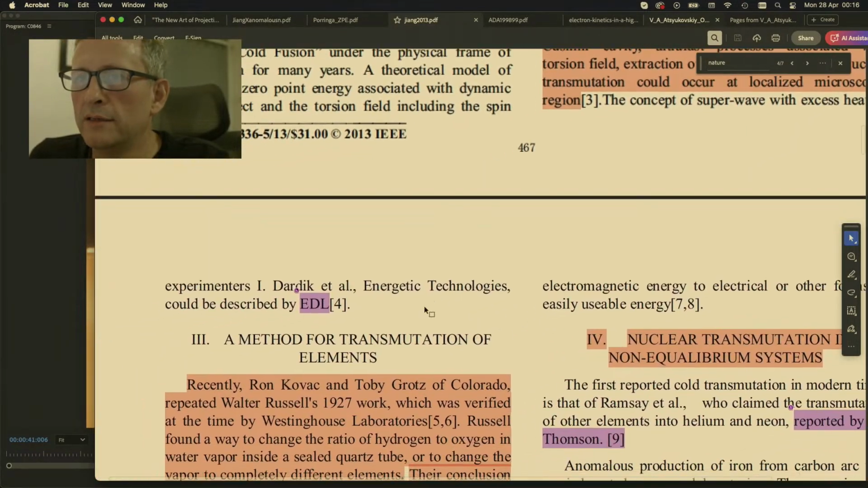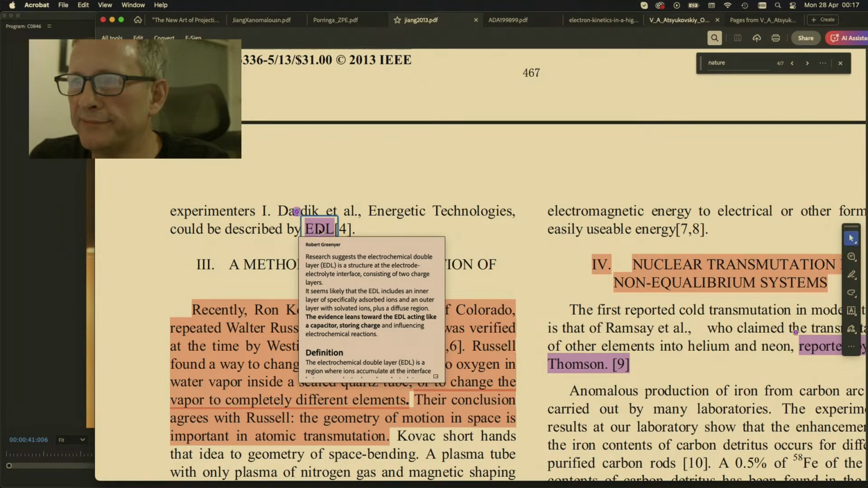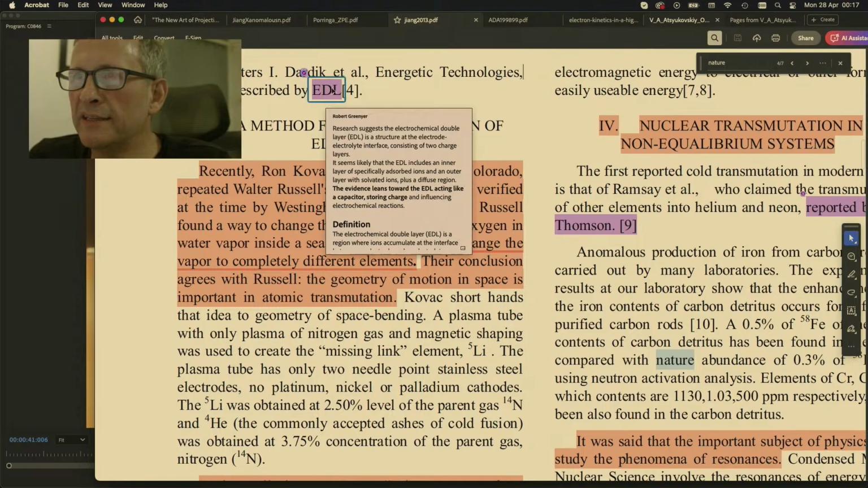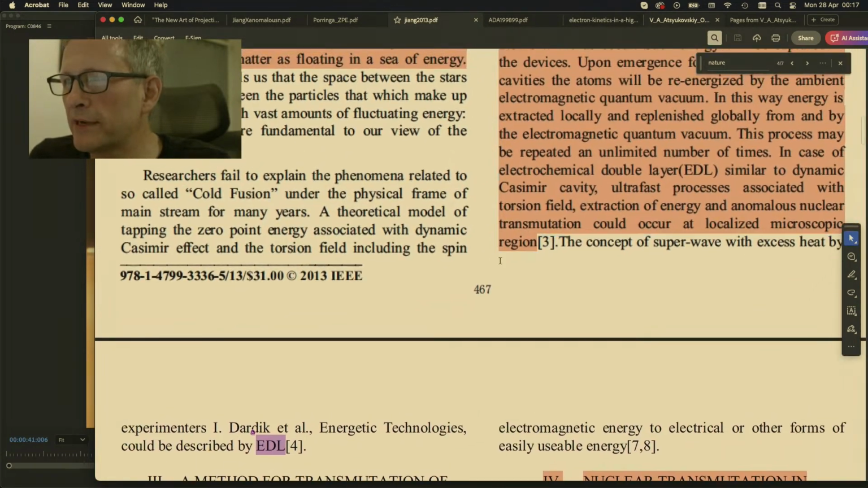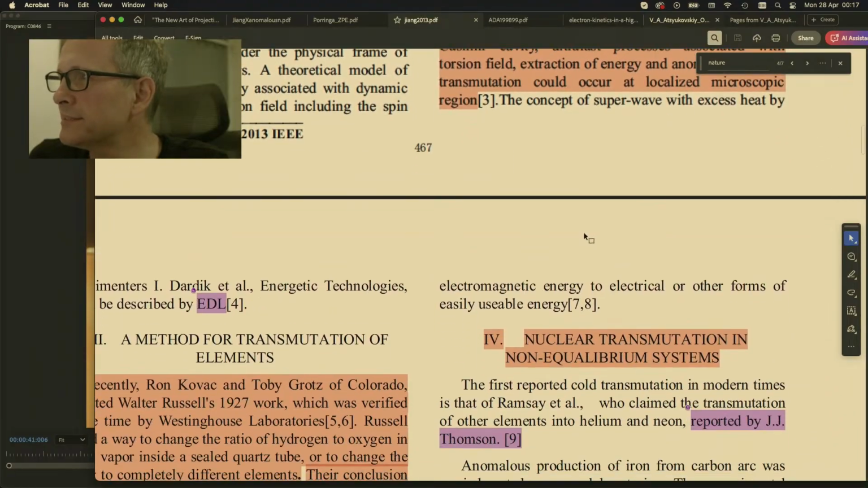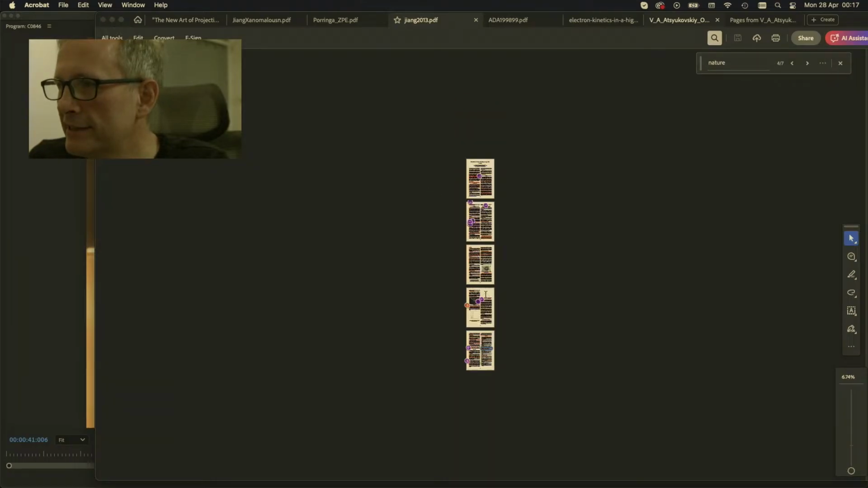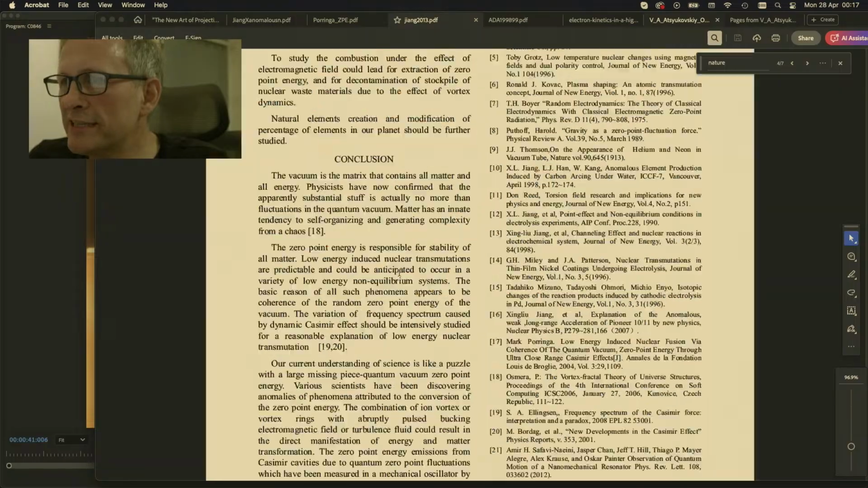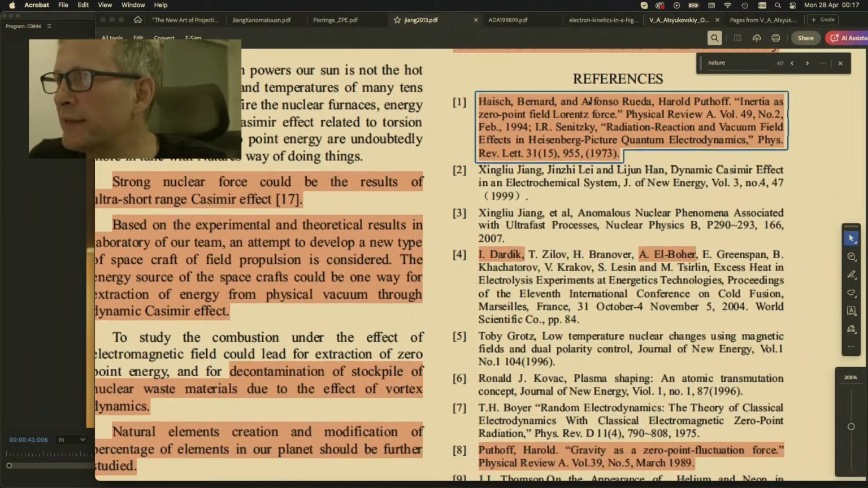Okay. Electrochemical double layer here. So, effectively he's talking about Dardic here. And I'm getting quite excited when I'm reading this 2013 paper, because I'm recognizing some of the names here. I'm just going to go right to the end here. I want to see who's in the references here. And here we go.